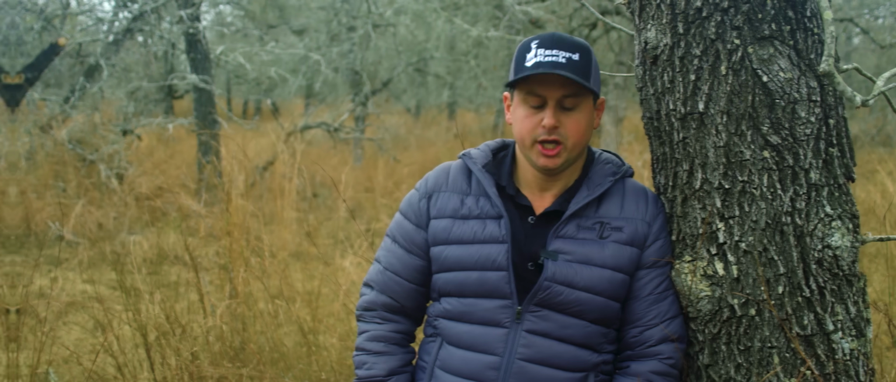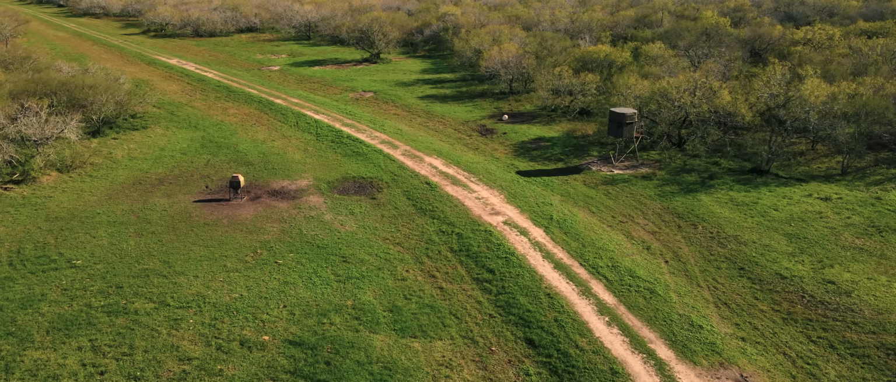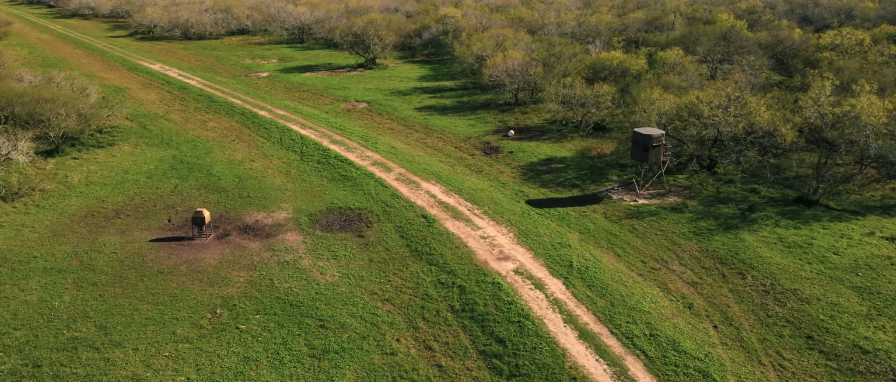So in addition to me hunting, we're going to have Johnny hunting. This property is phenomenal. We're not talking about accommodations or the guides, because there are no guides. It's just literally a piece of property that we're fortunate enough to hunt on.